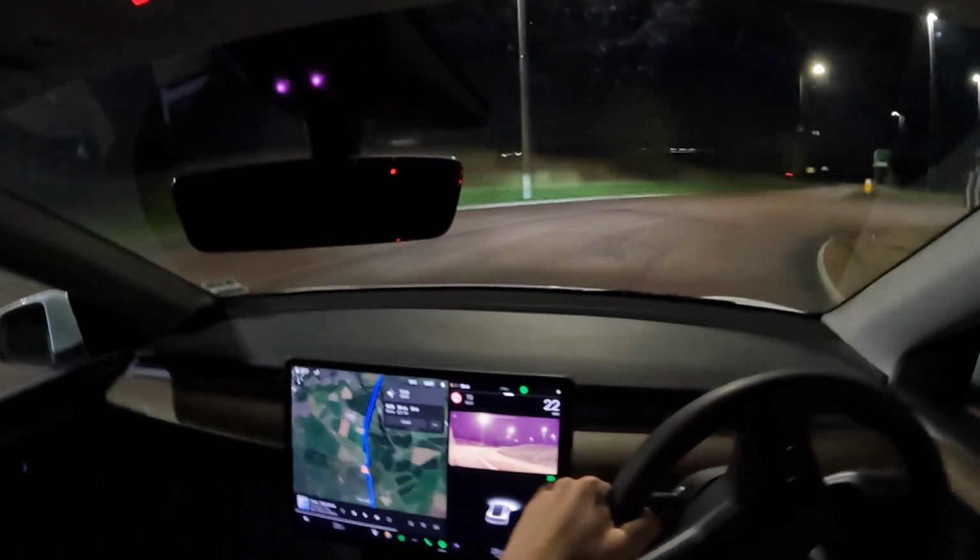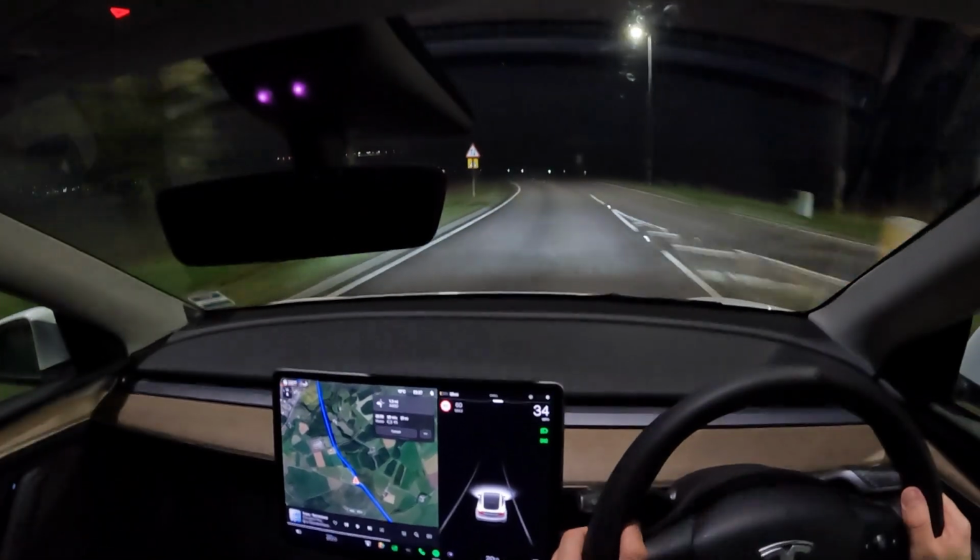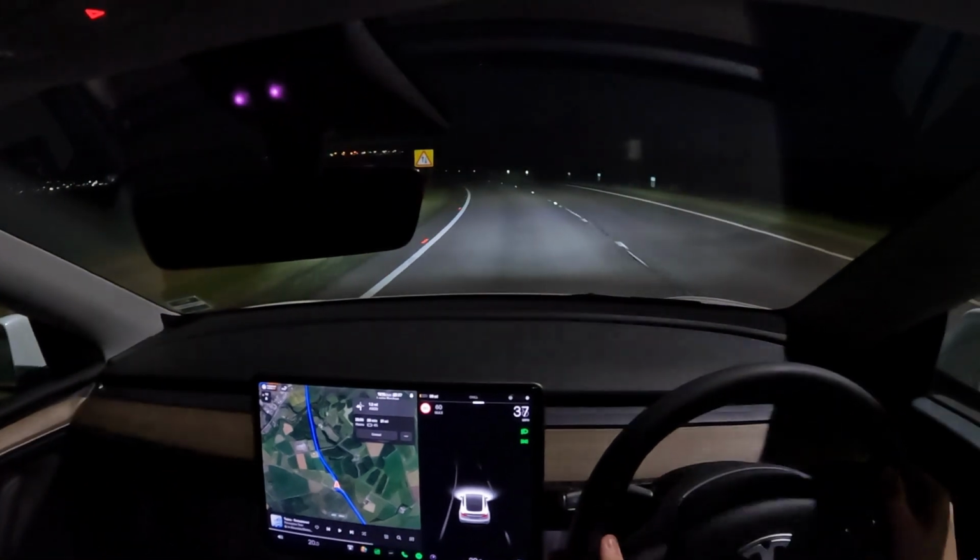What do I make of Autopilot and the difference that it's made on that, I don't know what, 120 miles or so?